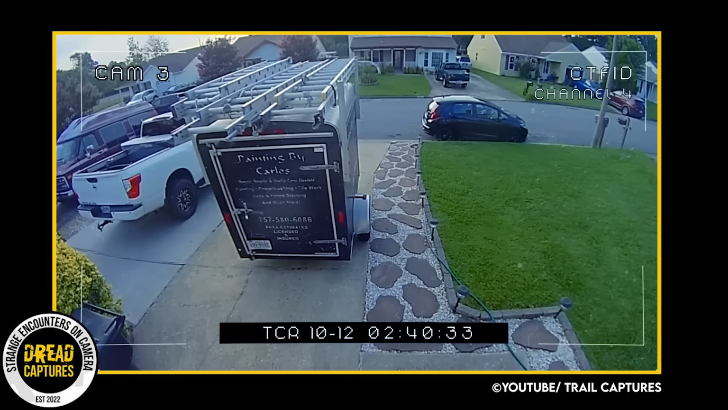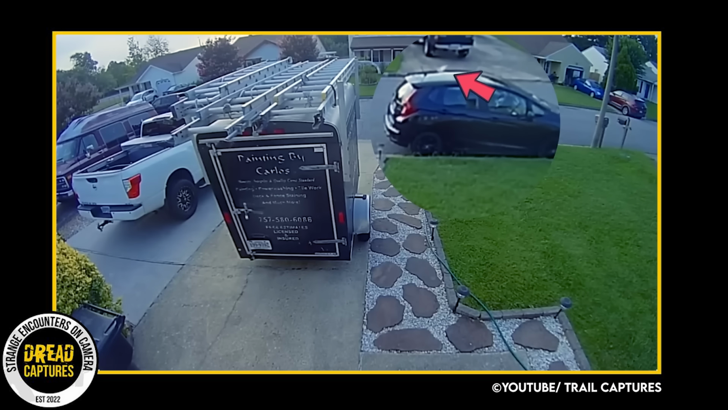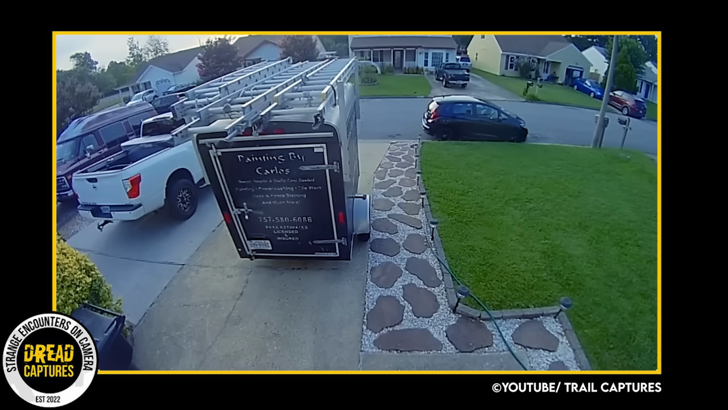Captured in this astonishing CCTV footage, we see a peaceful street with a few cars parked on the side of the road. However, out of nowhere, things quickly take an unexpected turn. Highlighted, you can see that a fish falls out of the sky and lands straight onto one of the vehicles.